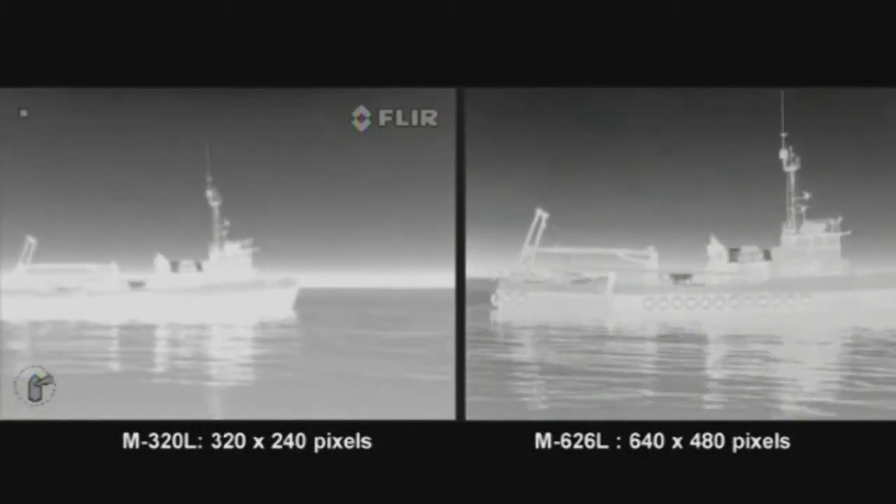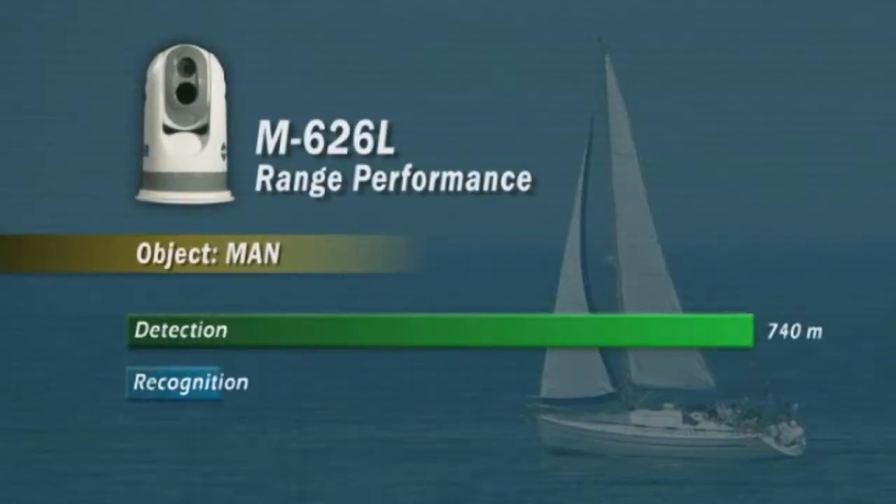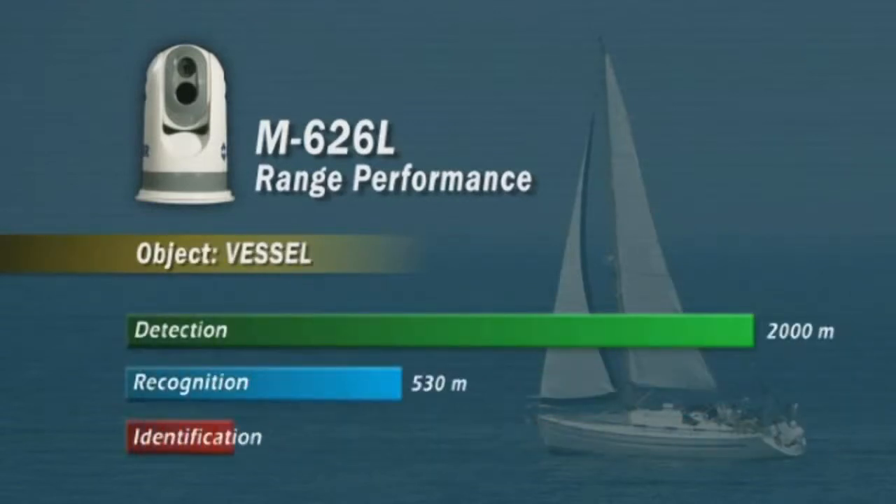Equipped with a 640 by 480 pixel detector, the M Series can detect a man floating in the water at a distance of about 740 meters. A small vessel can be detected at no less than 2 kilometers away in total darkness.